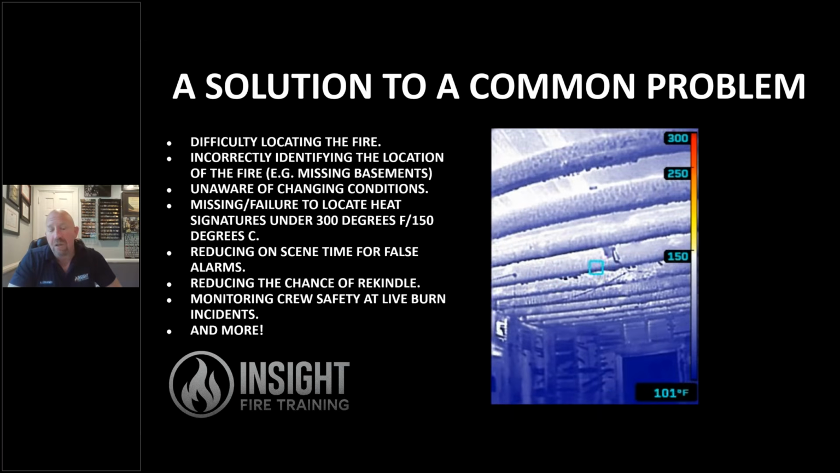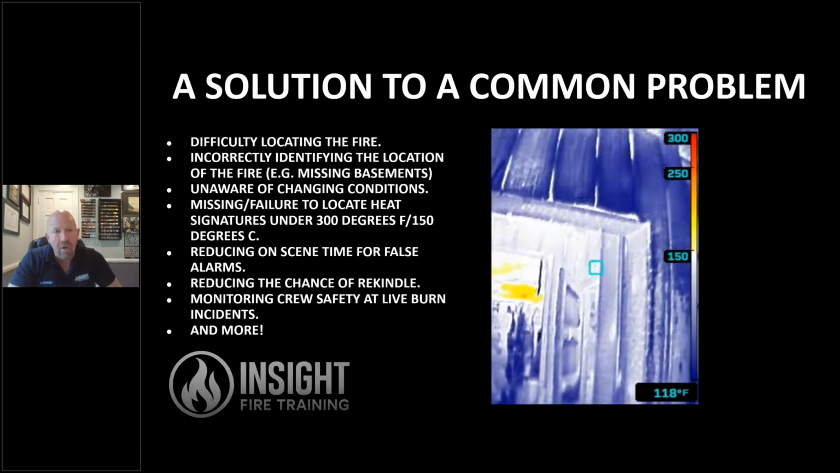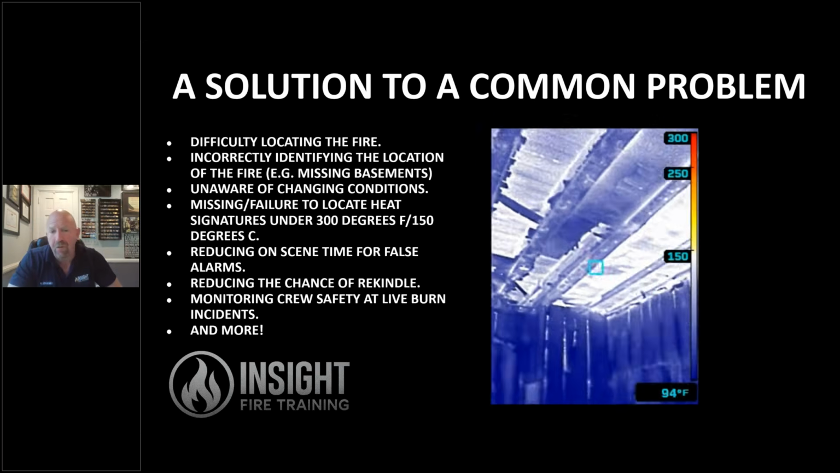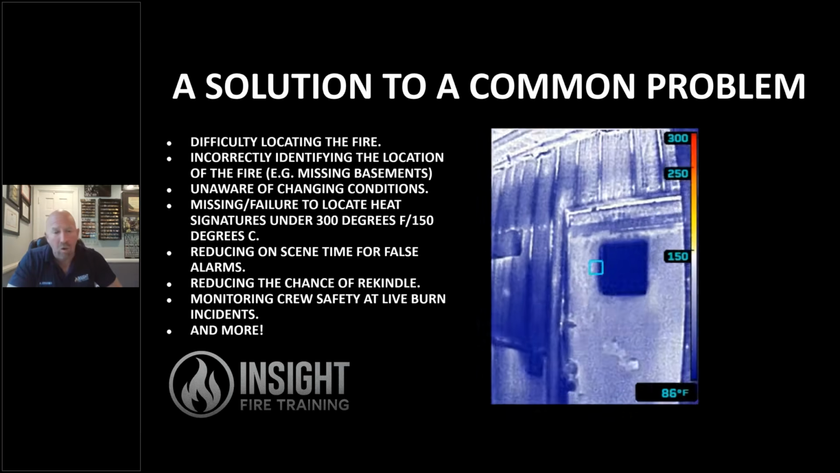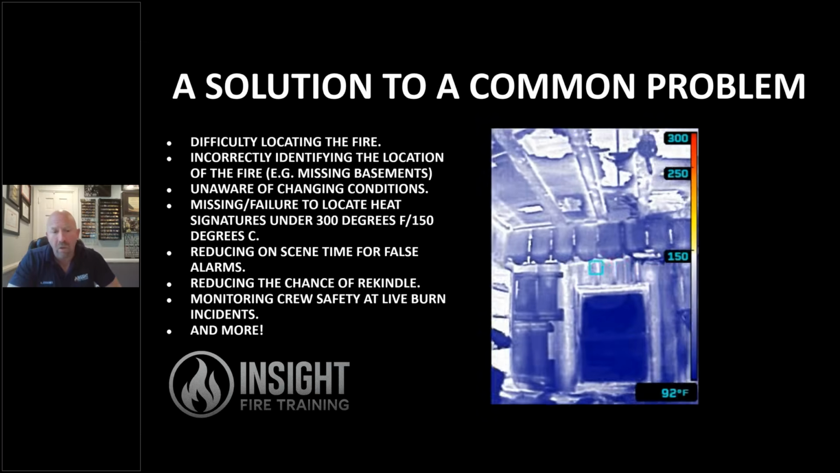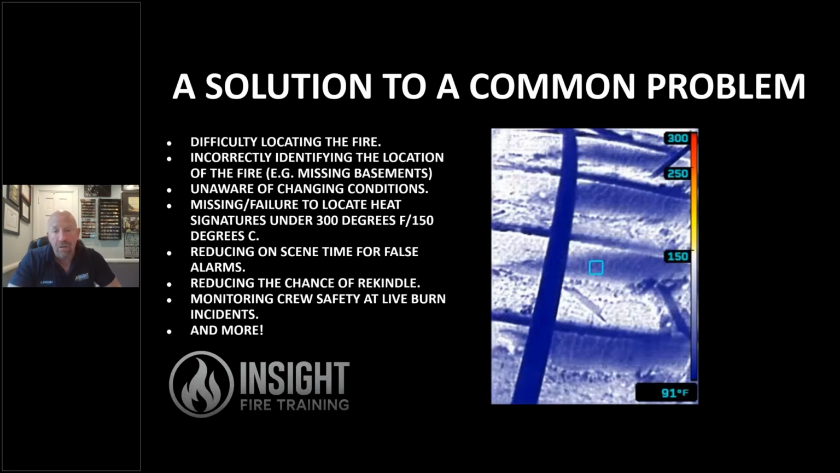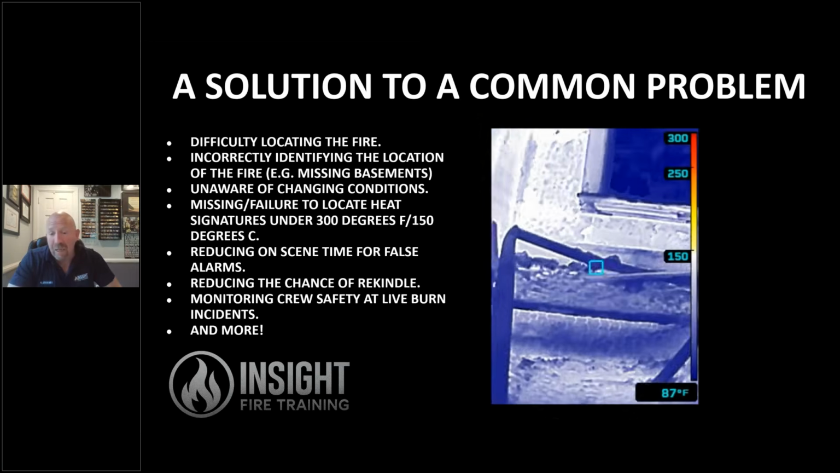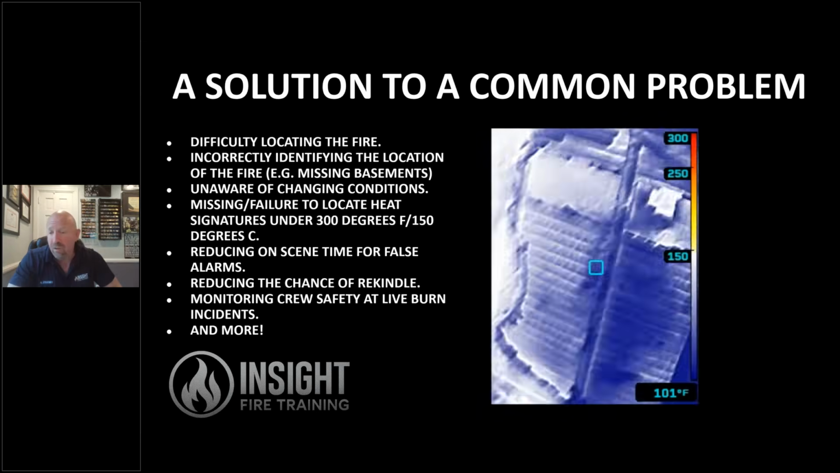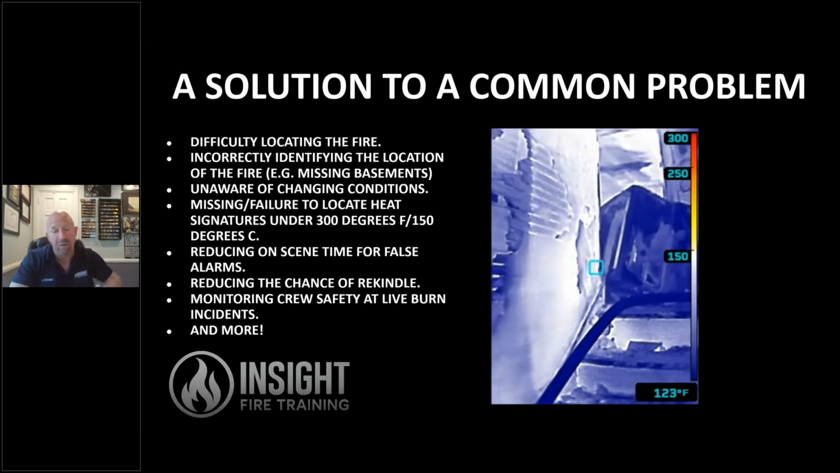Unaware of changing conditions. They have no idea they're above the fire, they're in a full exhaust, missing or failure to locate heat signatures that are under 300 degrees Fahrenheit or 150 degrees Celsius. They blow by 2 rooms of high heat and finally open the nozzle in the fire room, only to realize that, man, it's still hot in here. I wonder why. Because this building is designed to hold heat, and I didn't do anything to take the heat out of the walls or the furniture. I just put the fire out. So I still have a lot of heat and toxic gases in here. I have to ventilate and cool.